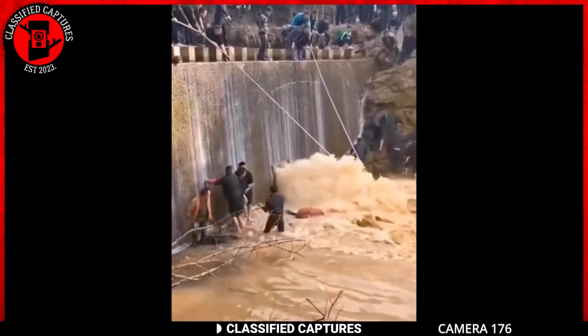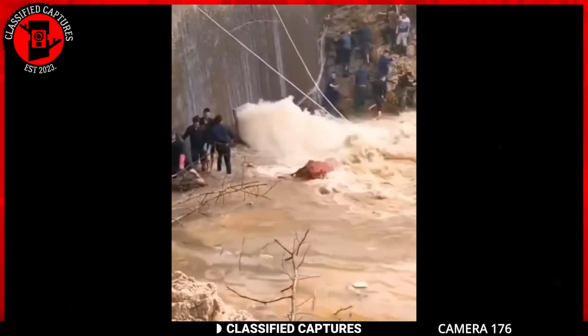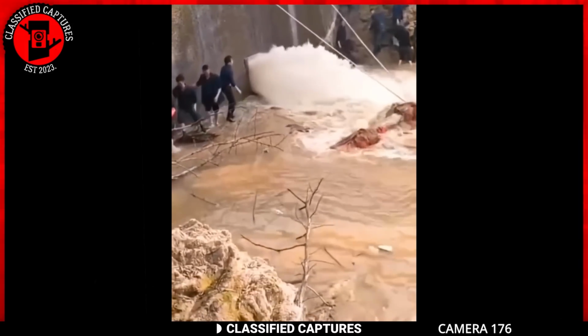Personally, I don't see it. I believe I'm looking at the log they are ramming the dam with. It appears to have some extra clothes at the end. Perhaps I'm seeing wrong. Can you guys tell me what you think?